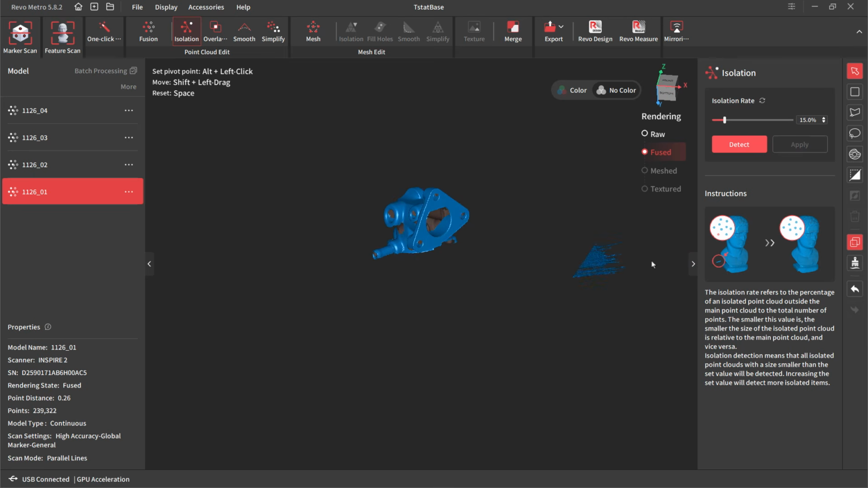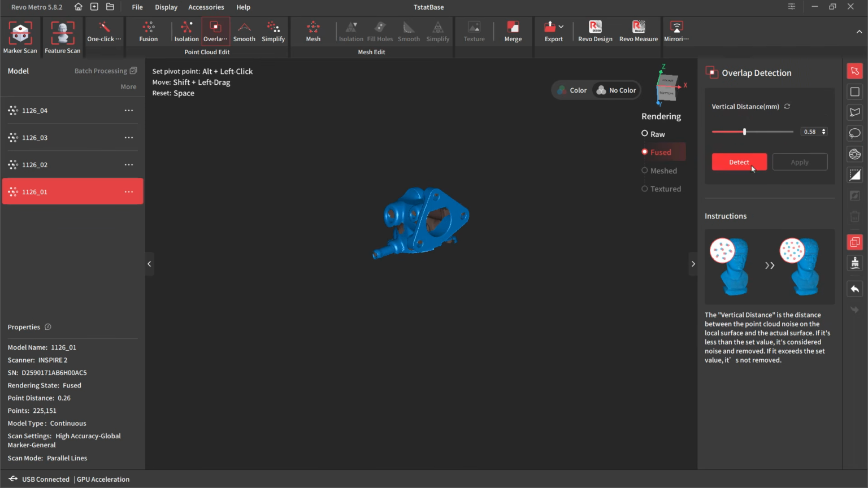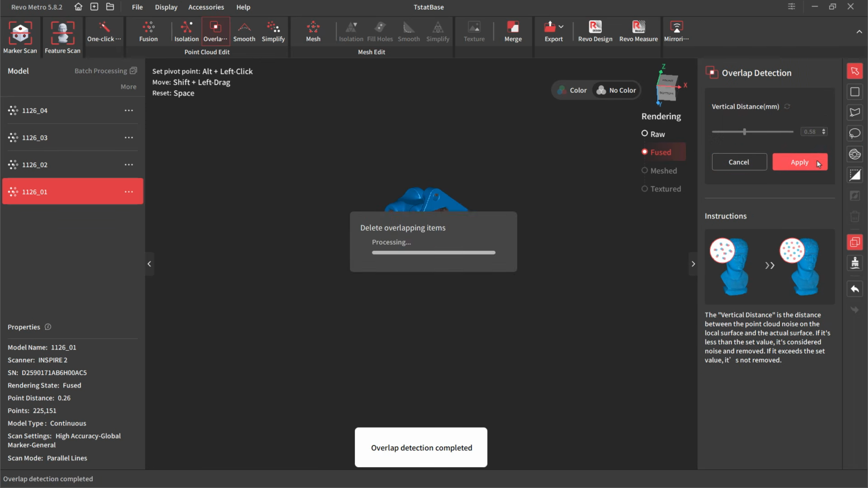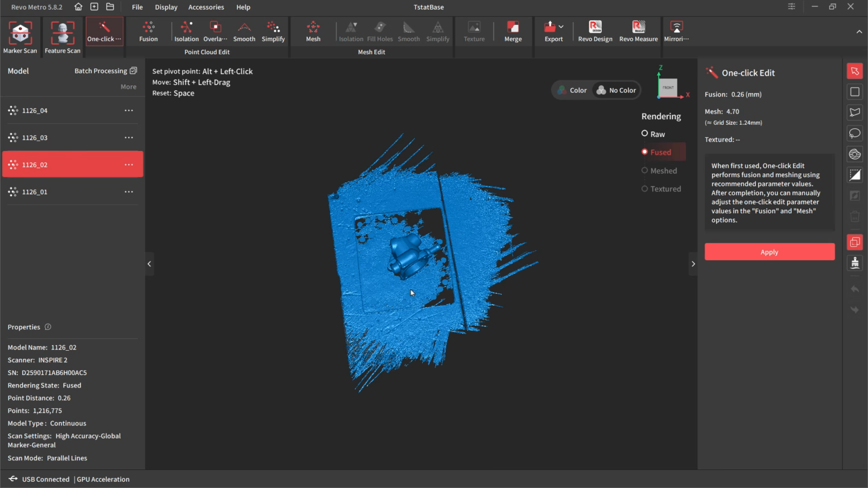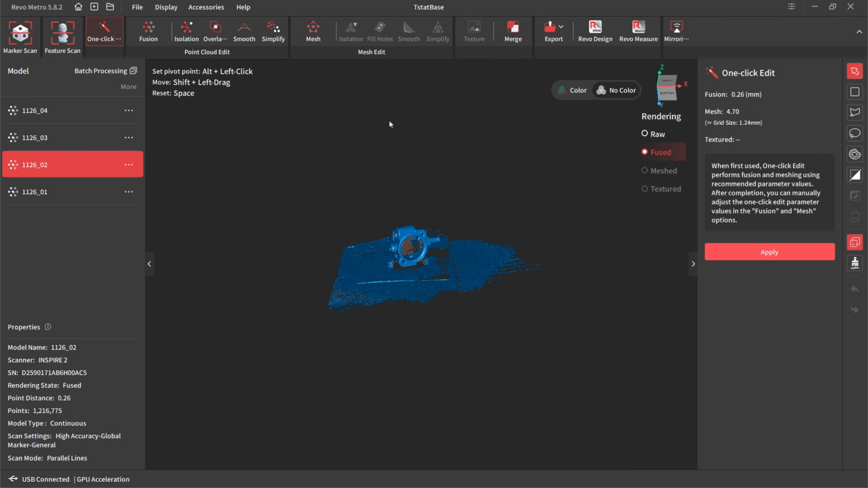All right, so there's a little bit. Let's go over here. So I'm just going to get rid of that, and then run overlap detection. Same thing we did with the handguard. I'm going to run through those steps with each scan. Now, again, you can do some batch processing. You can't do batch processing on the manual cleanup, so the trimming that we're doing here, but you can do it on some of the other settings.